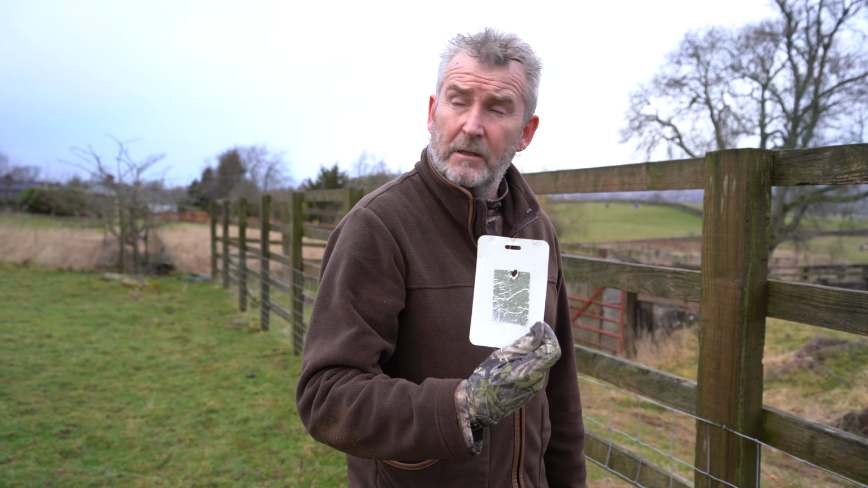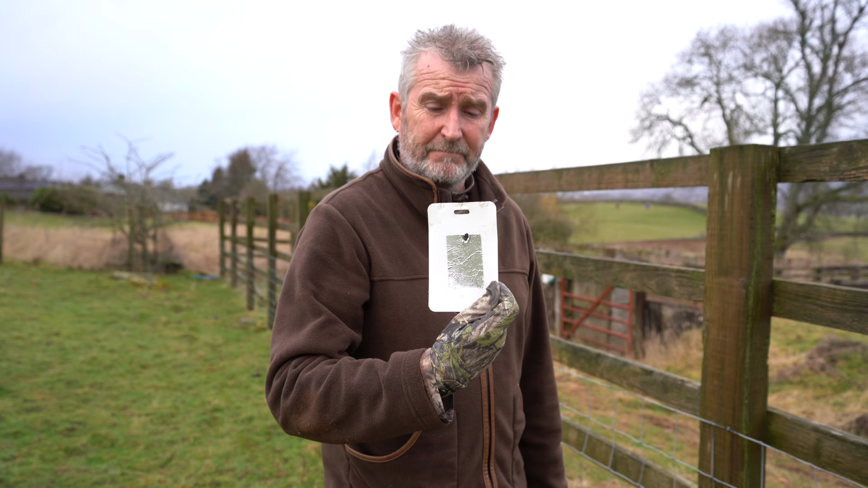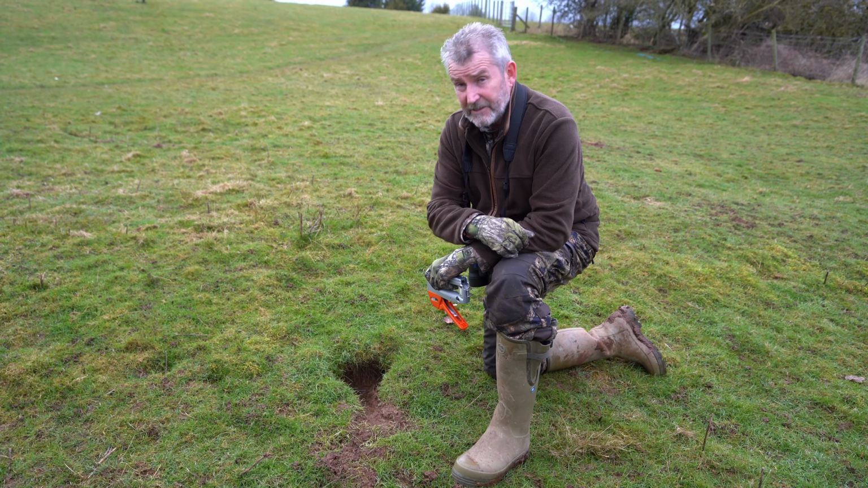Four shots, 46 yards I think we said it was. I'm happy with that.